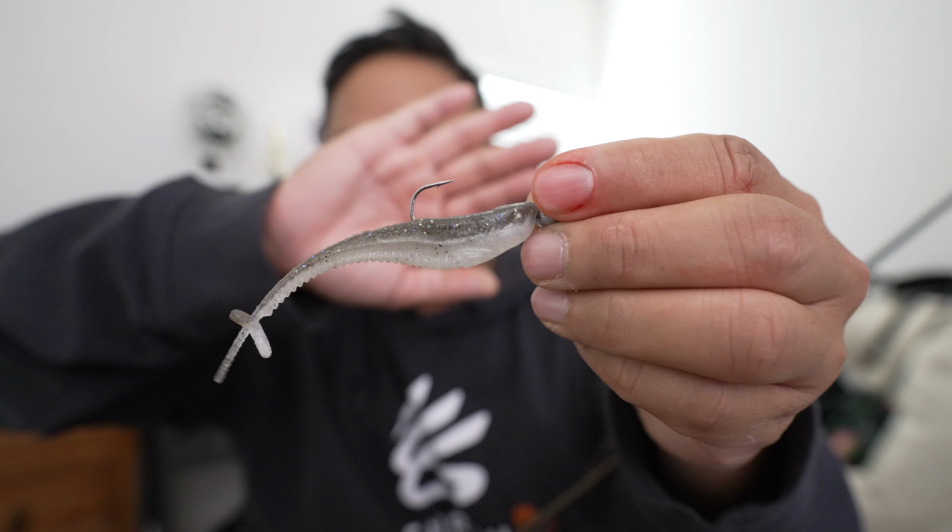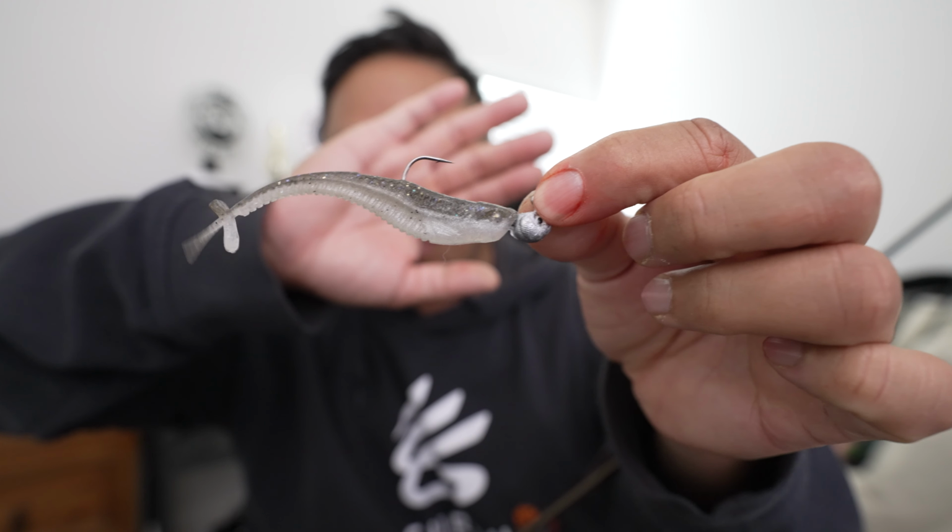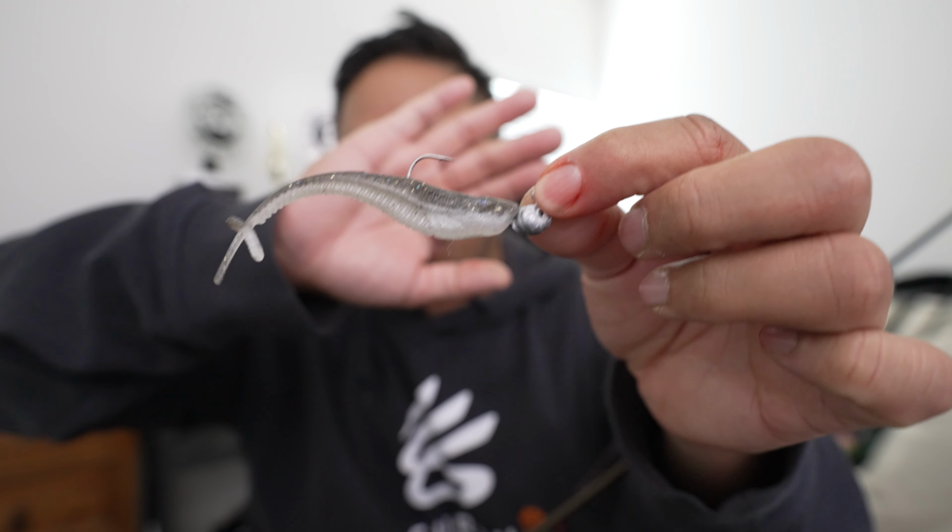This here won me a check over $3,000. There it is. This is the bait that won me over $3,000, and this trophy hardware right here. First place in the No Limit Native Tournament.